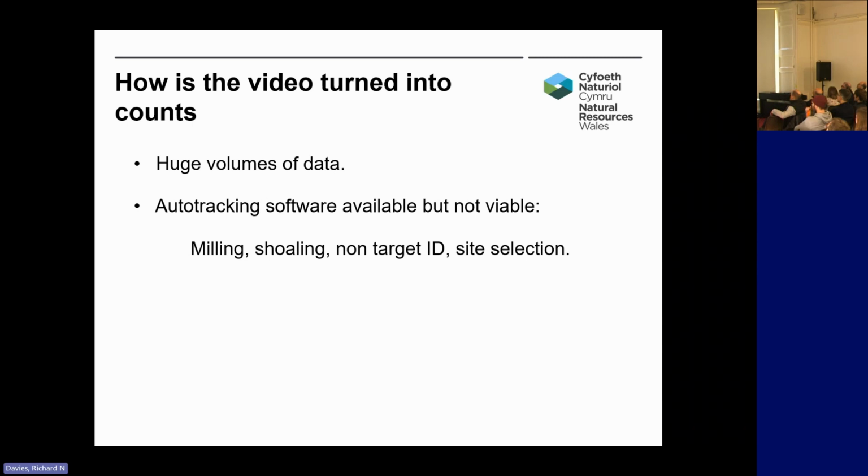AI, which has already been mentioned, we have started to look into the use of AI, but as yet I haven't seen a practical solution involving AI. That's not to say it won't come in the future, and it is rapidly developing, so we'll have to see what happens with that.